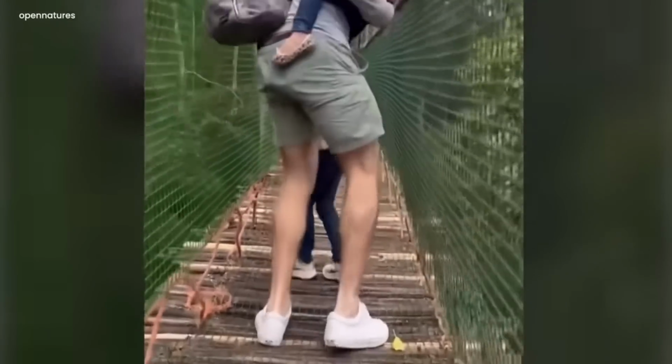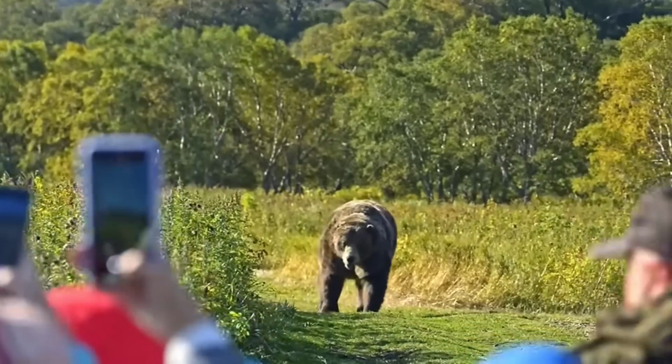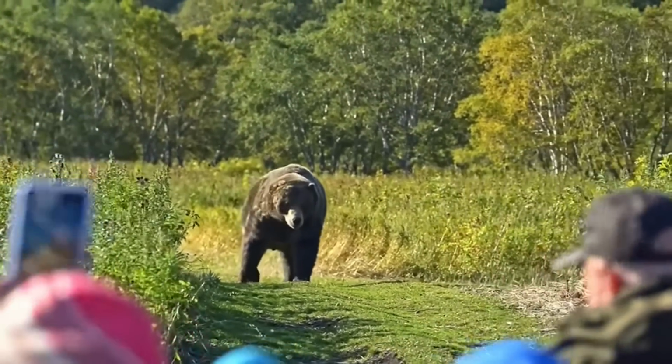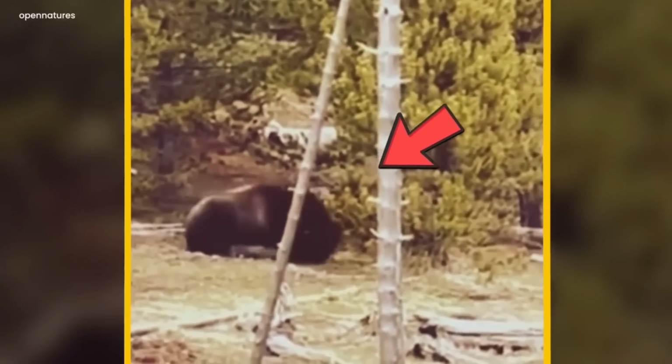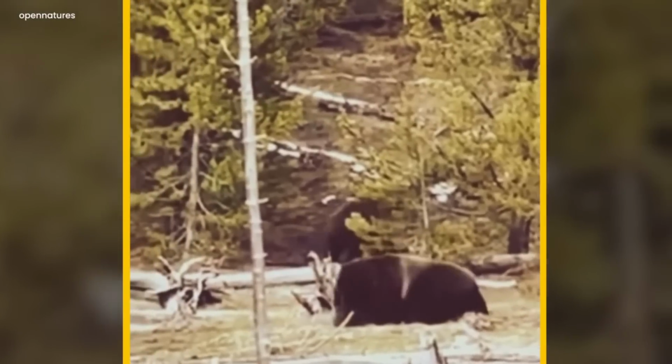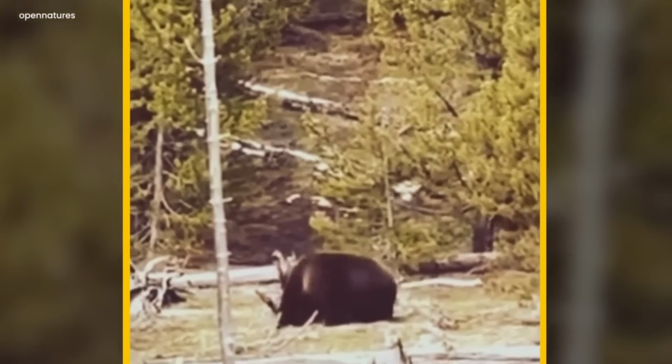Oh my goodness! Nature's power play. Behold the cruel and captivating nature of the animal kingdom. Witness a fierce encounter where a baby bear is attacked out of nowhere by another bear, leaving it vulnerable and clueless. This is a stark reminder of the brutal and unrelenting realities of nature.